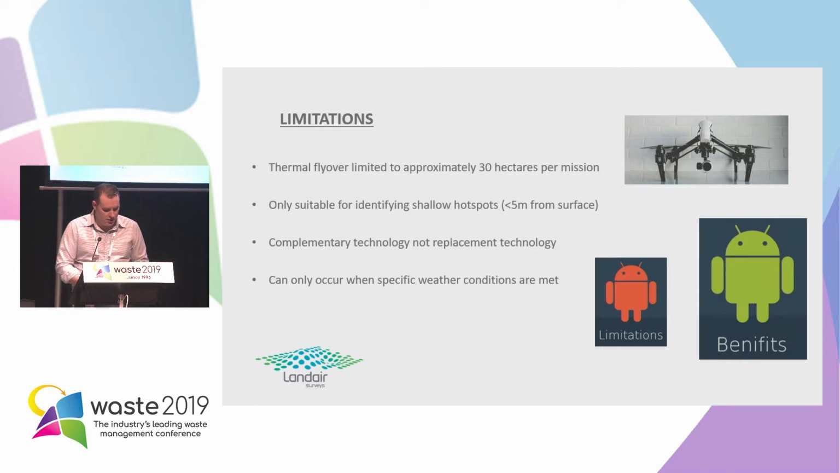It's a complementary technology and not a replacement technology. It's not a one-stop shop for everything. You still need to monitor gas and leachate temperatures. You still need to monitor oxygen levels, cap settlement, all things like that. This is really an initial screening tool to be used. And the other limitation, it can only be used when specific weather conditions are met. So you can't do it after recent rain because the rain's going to dampen the ground temperatures.